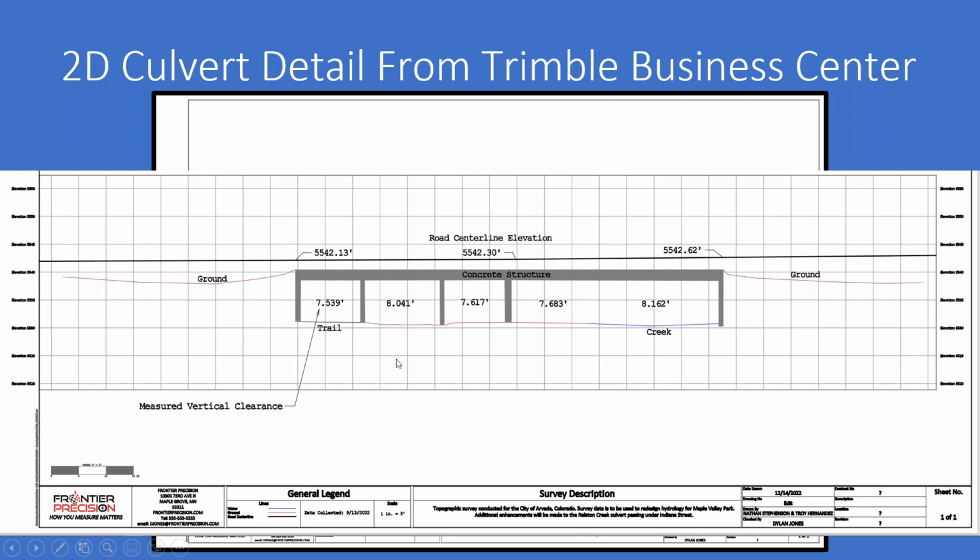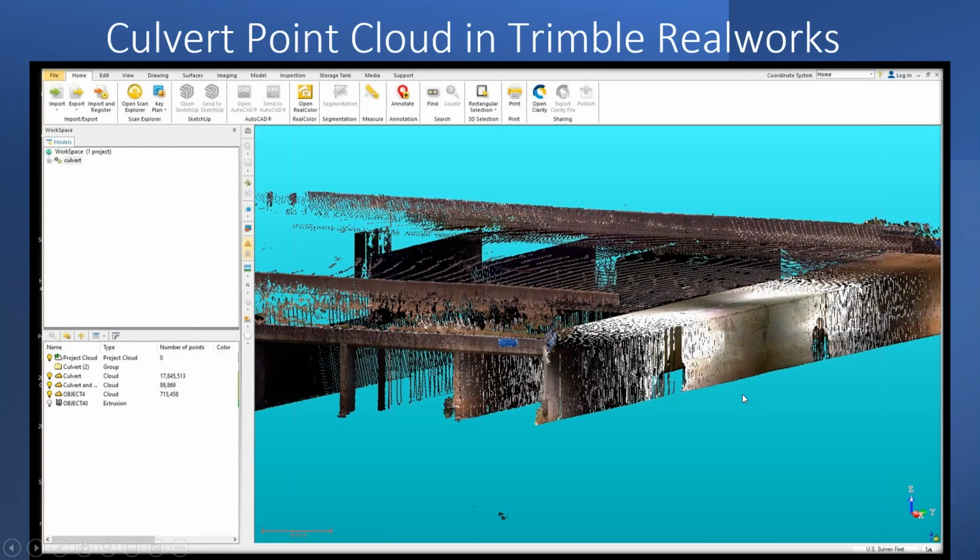So you can see here my vertical clearances from the ground or from the creek up to the bottom of the concrete structure. I have my road centerline elevation over top of that concrete structure, and my ground surface, and a variety of other title block and labels and things to go along with that. So that was my deliverable. My end goal was to create something like that, all from simply LiDAR information.